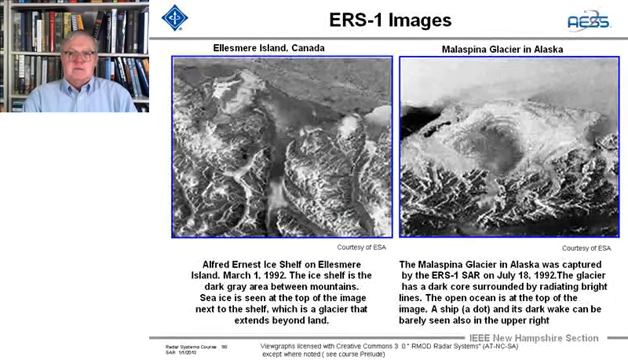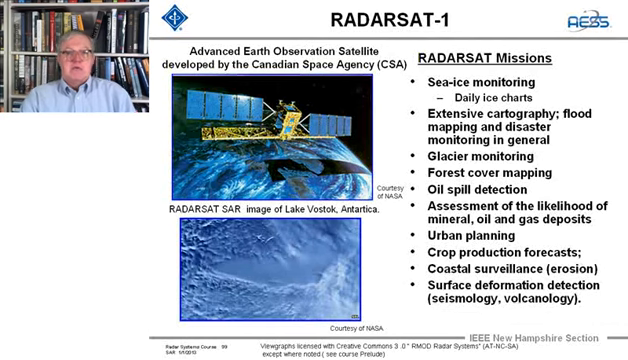Now we go on to Canada's RADARSAT. And I like this because this is an image of Lake Vostok in Antarctica. But it shows, first of all, the international nature. But this particular radar had all these missions, all these remote sensing missions. And I'll just say them to show you the diversity of what you can do in remote sensing with these.